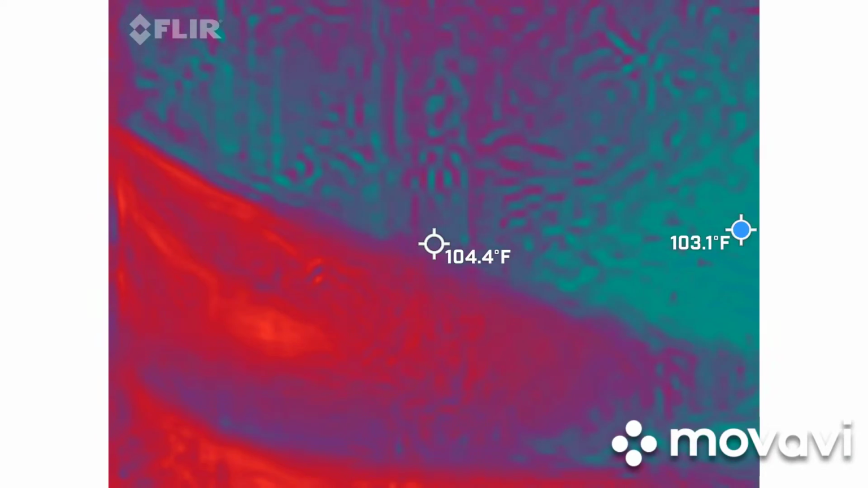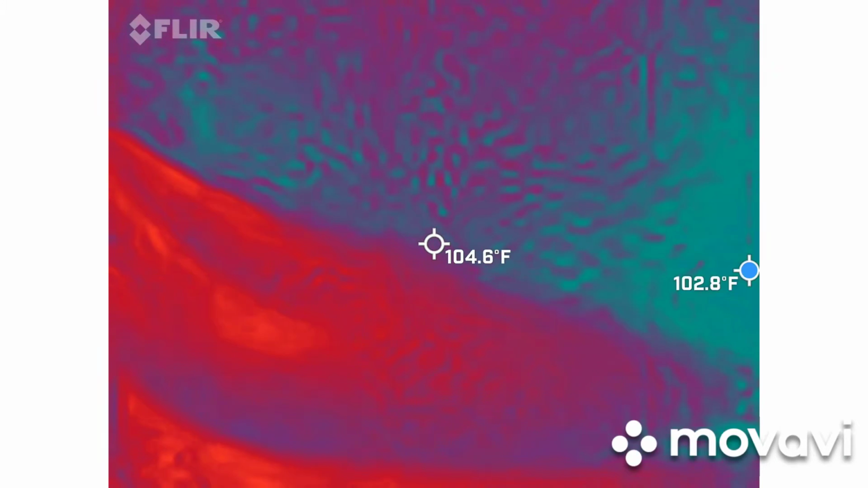So have you used that REM pod function before? No. On one of these? So it's on the back. I'll show you more about it.